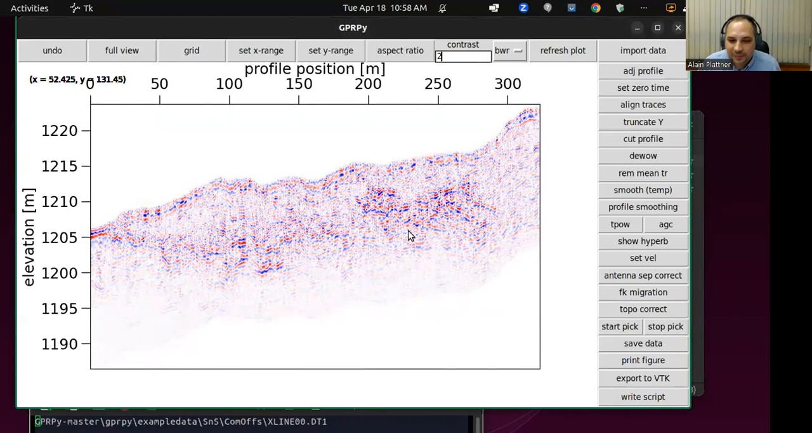Something else that I find quite useful, that I really wanted to have in a GPR software, is the ability to pick or identify interfaces that I can see. And that you can do with the start pick and stop pick. So when you click on start pick, you can start selecting points along your profile. This is really difficult, of course, when you're zoomed out.